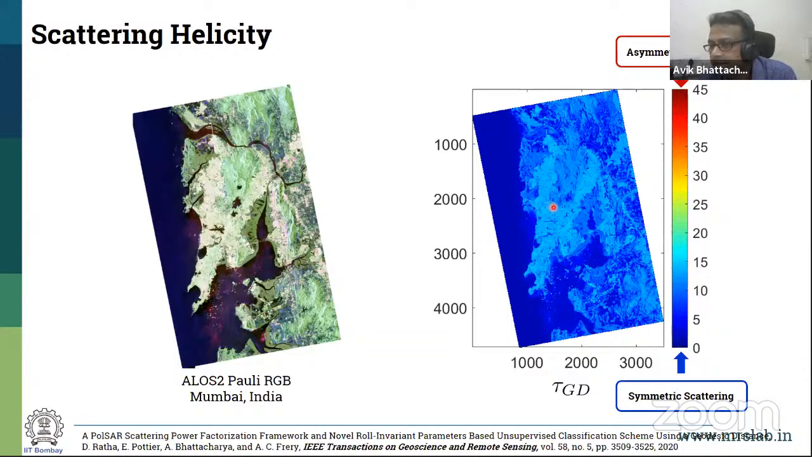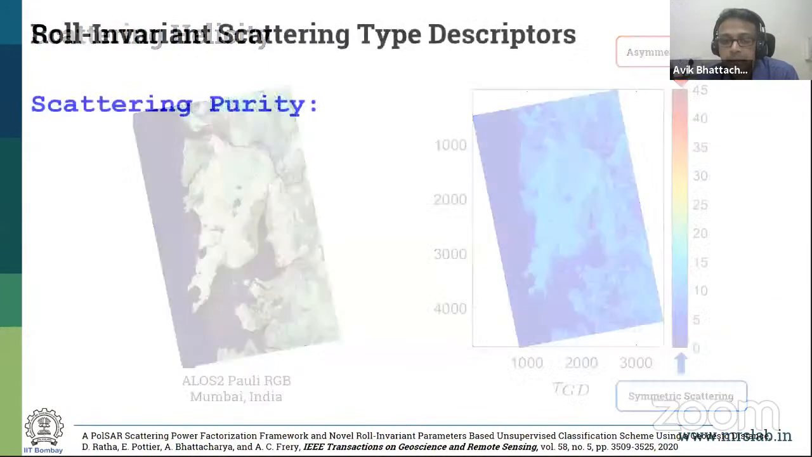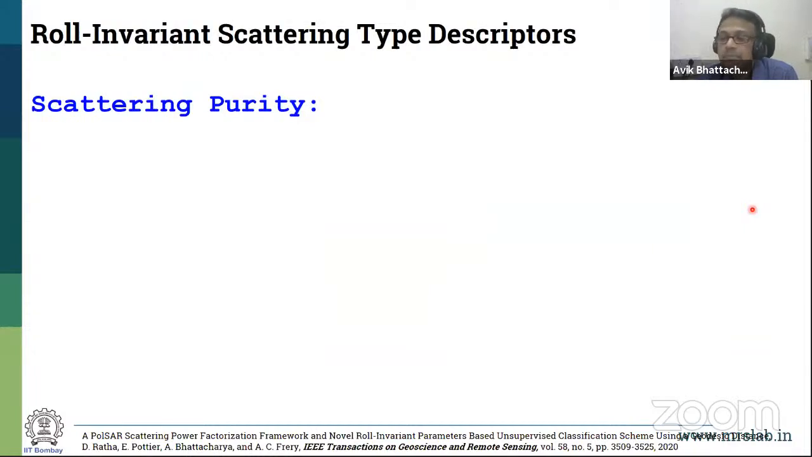Only in the urban area you would get some. So the range is very low, but you can see you are still able to see some of the differences where you would mix up if you only use the alpha, which is the target scattering type only. This is symmetric, asymmetric, the two extreme ends. But another thing you can characterize is the amount of purity. How pure is the scattering? That is also a very important parameter.